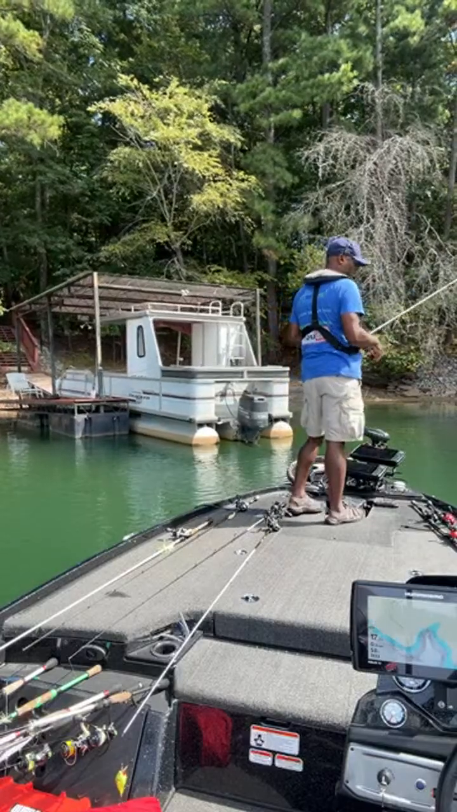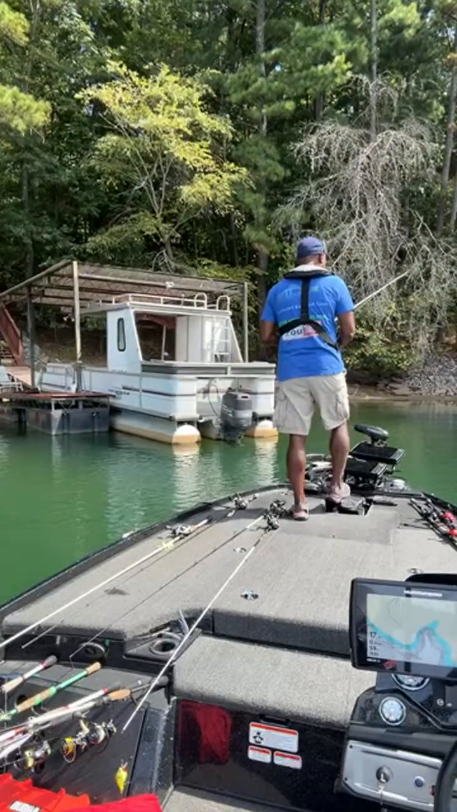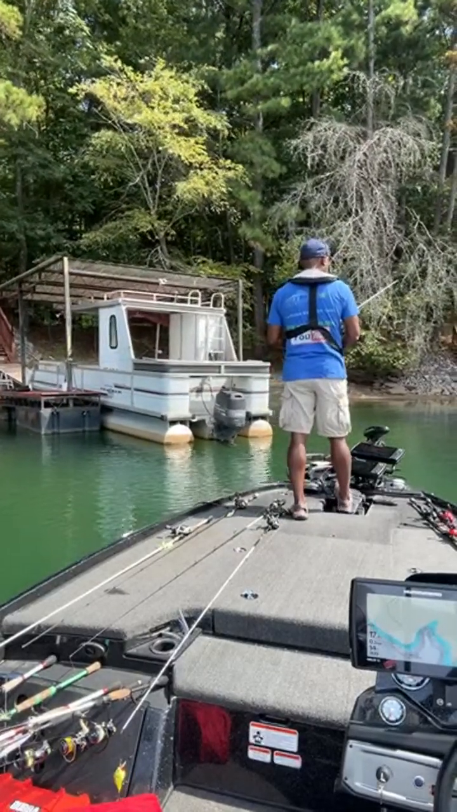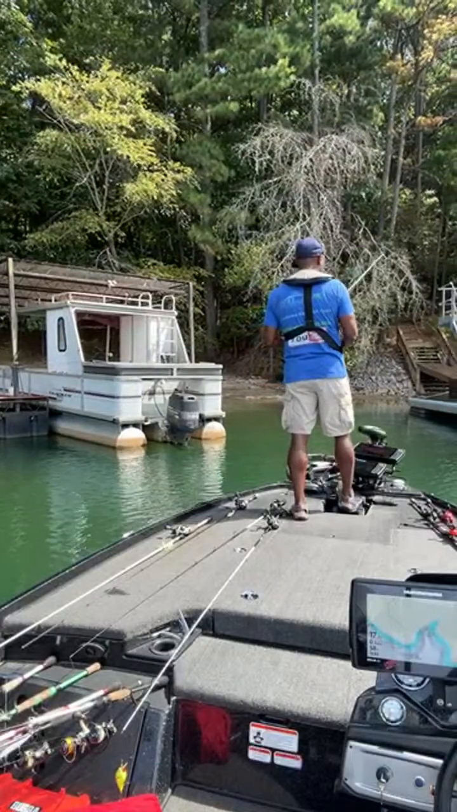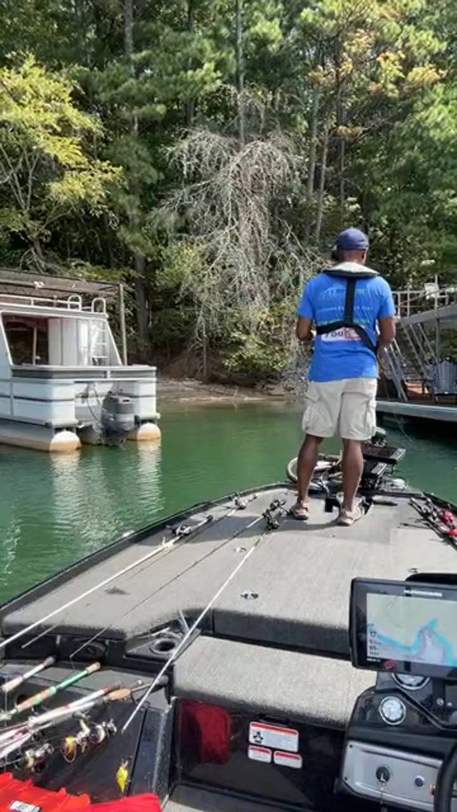All right, there we go. So I heard it tap the back of the dock that time. So that's the kind of cast that I want. I don't see my line moving or twitching, so that means nothing picked it up on the drop.